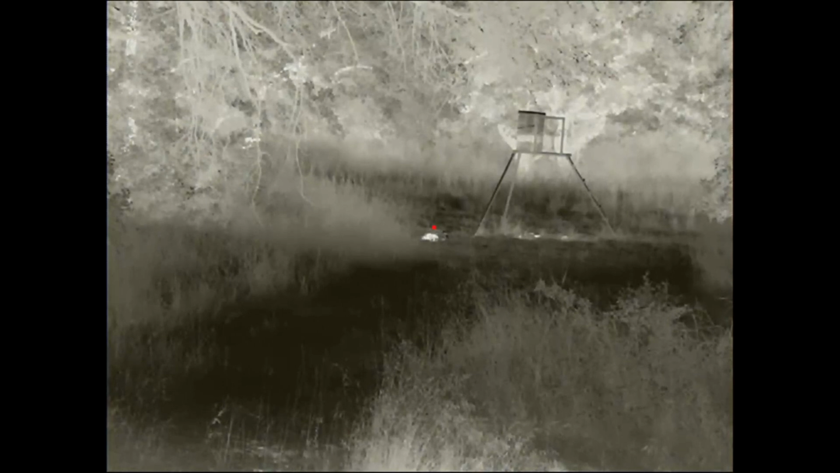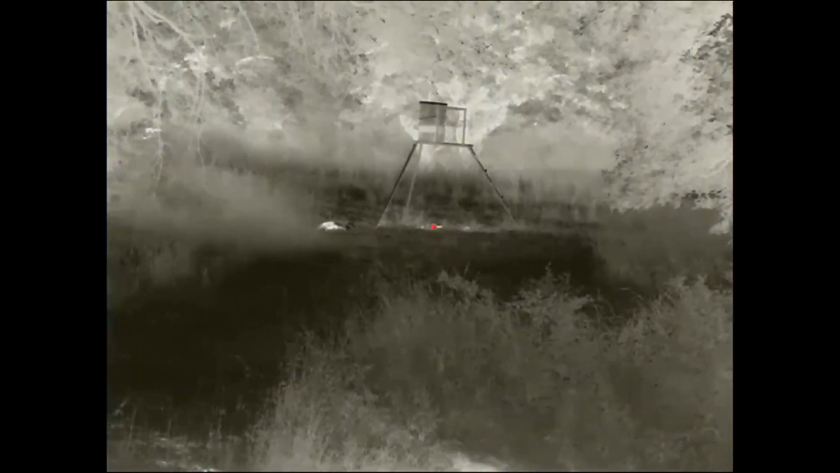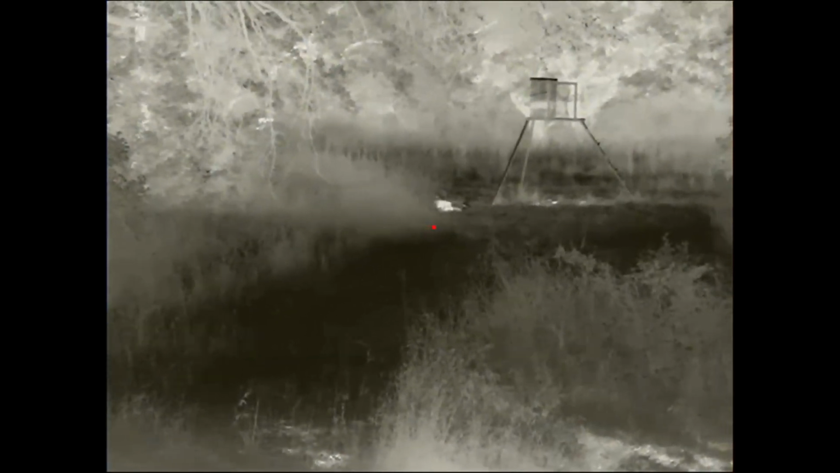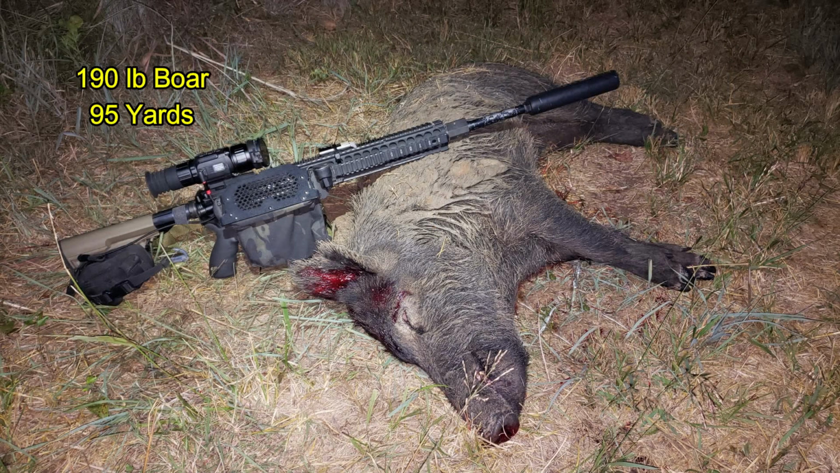I made a beautiful shot on the hog. It was a shot to the back of the head. It dropped him there in place at about 95 yards. Well, that didn't go over very well. No, it didn't. However, I did have a 190-pound boar down at 95 yards, and he did it for my night.